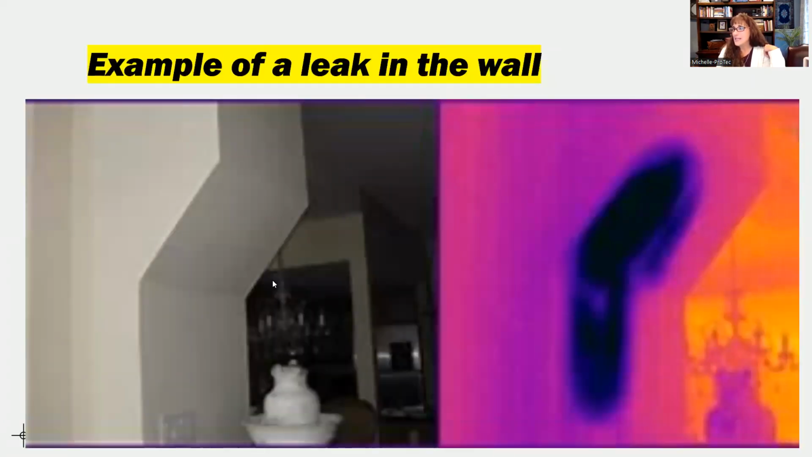So here is a leak in a wall that we found. You can see this wall looks just fine, but in the infrared camera, you've got that purple that lets us know that, hey, there's something going on there. And then we tested it, of course, with a moisture meter, and then there was a leak there.